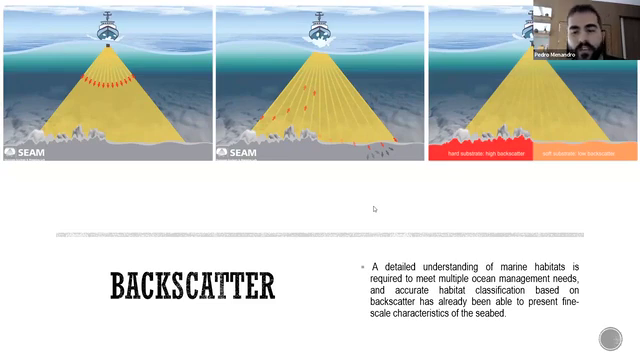And just a point that is important to emphasize: during my presentation, we will be talking about the backscatter from multibeam. Backscatter from side-scan sonar is not part of my doctoral research. In the context of seabed classification, a detailed understanding of marine habitats is required to meet multiple ocean management needs. And we know that accurate habitat classification based on backscatter has already been able to present fine-scale characteristics of the seabed.